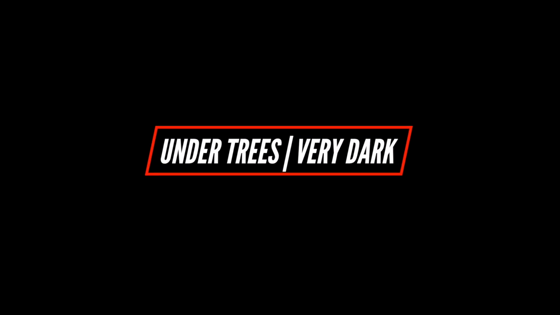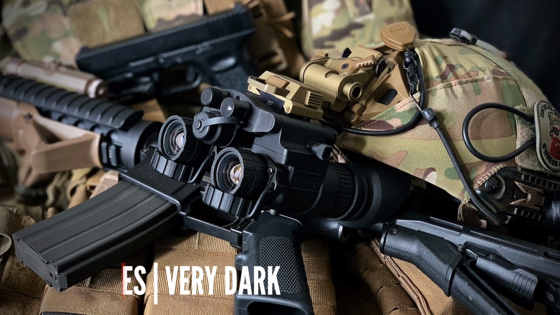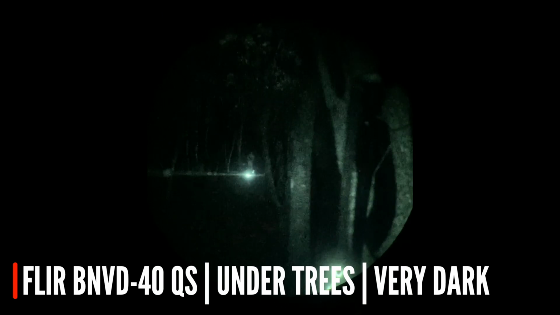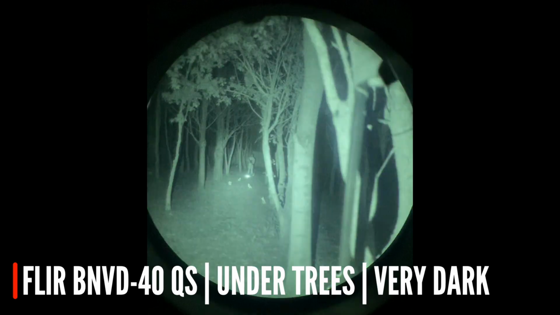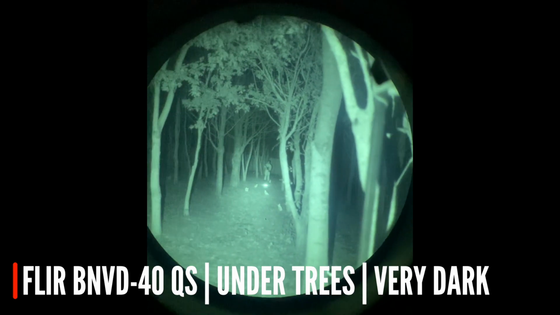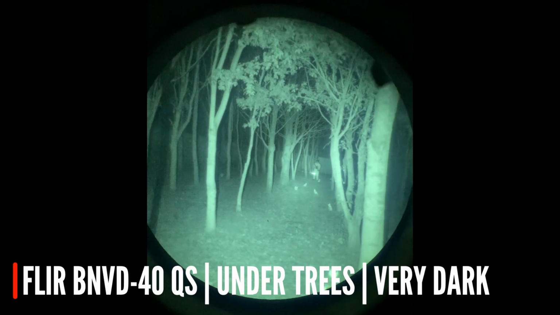So for the next set of comparisons, we went under the trees. It's now very dark. There was basically no ambient light at this point, and we couldn't actually see the target with the naked eye at all. So night vision devices aren't a magic bullet. You do have to have some ambient light, which is intensified by the device. And again, we're showing laser, no laser, and the illuminator.